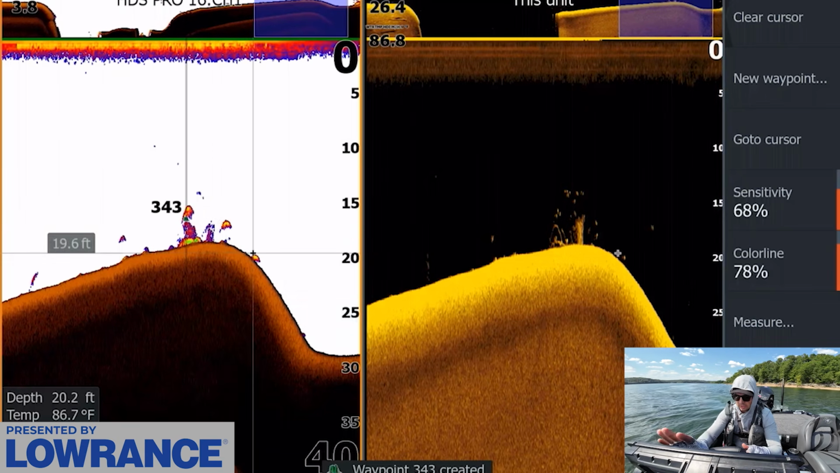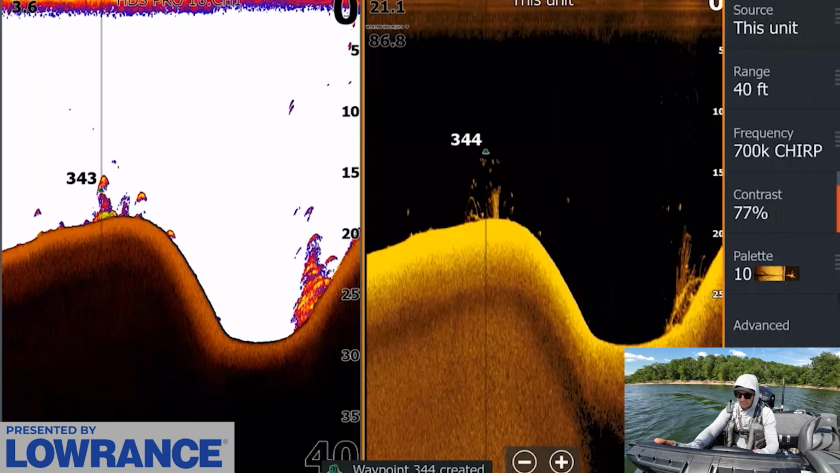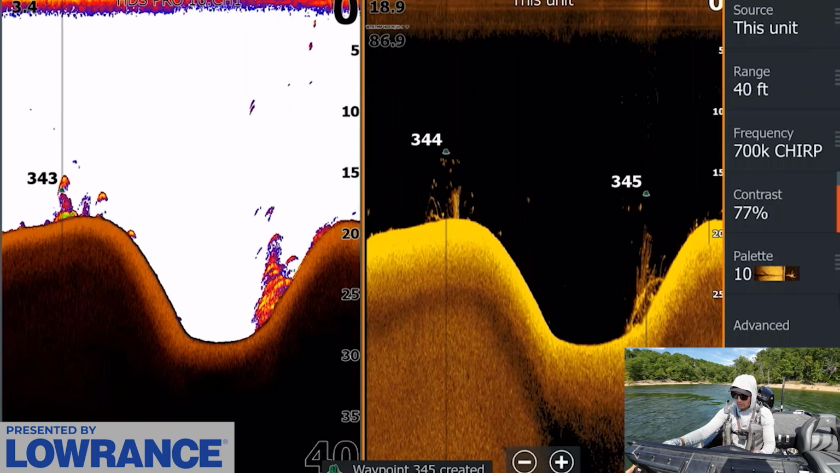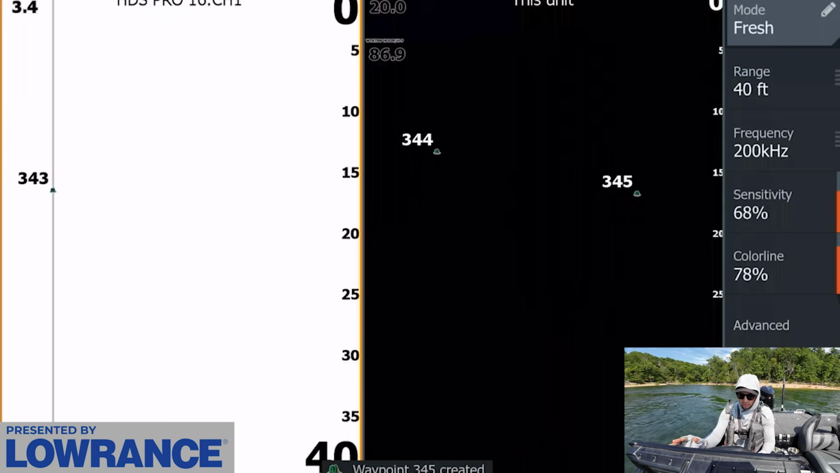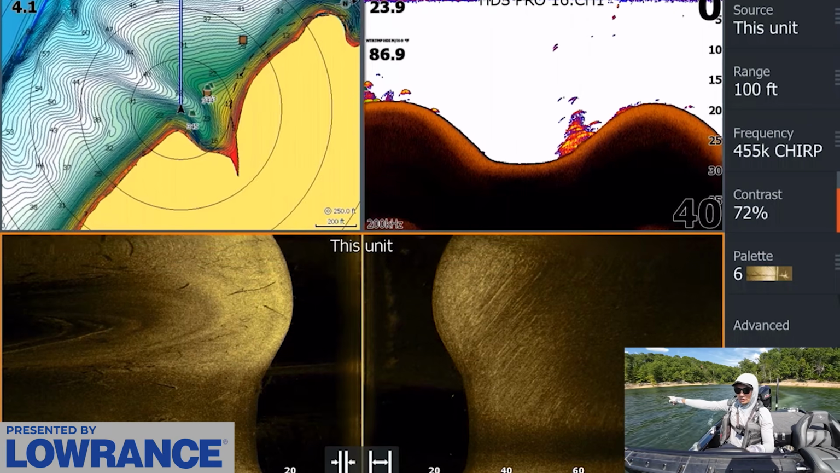1, 2, 3 decent ones. We're gonna mark a couple icons here, and there's actually a brush pile on this side too that looks kind of interesting. Don't know if there's as many good ones in it, but let me check this real quick. It's on the other side of this point. Let me spin around. But that definitely looks good.